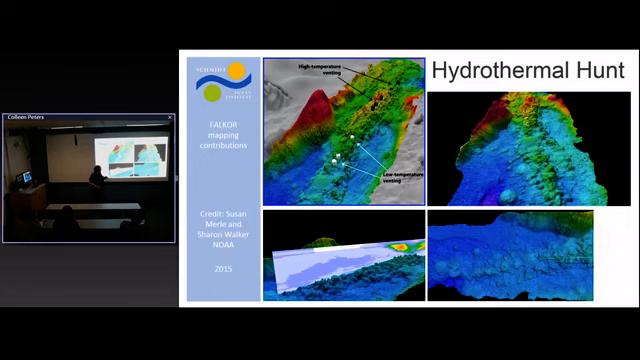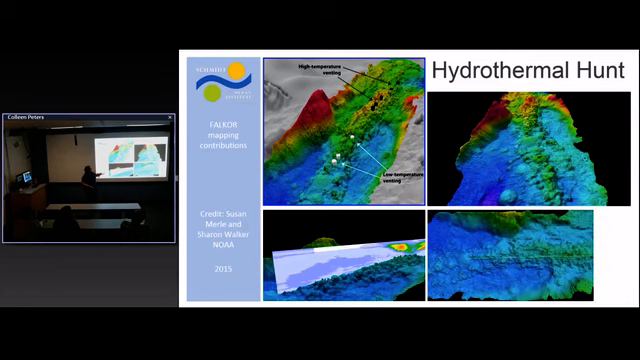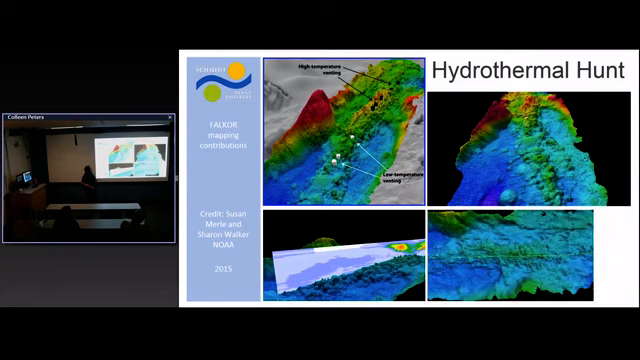So this was an area where we found some vent activity, first indicated by the mapping, then indicated by the CTD. And then when we did mapping with Sentry, we found that there was a difference in the bathymetry within the last 2 years. So there was a change.